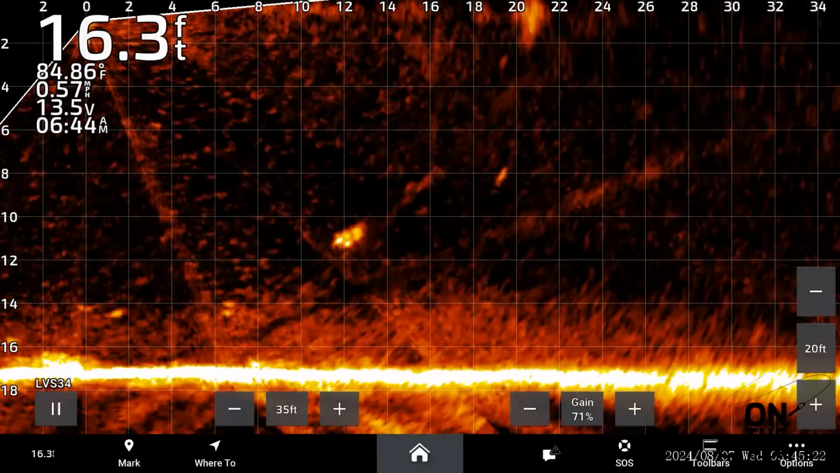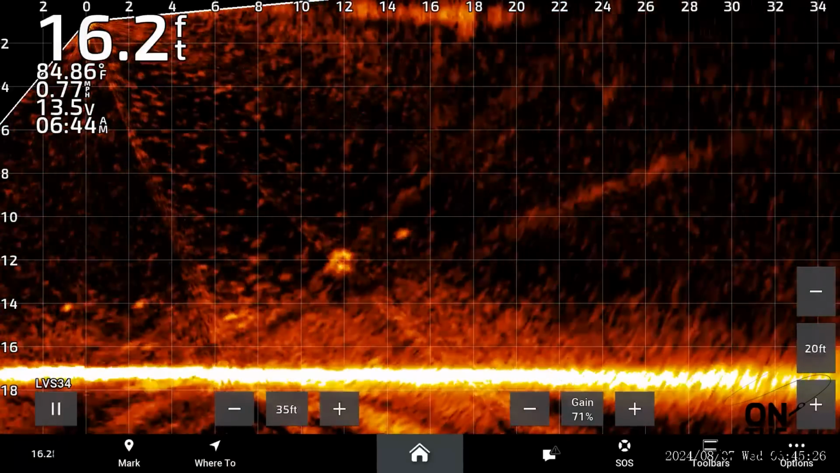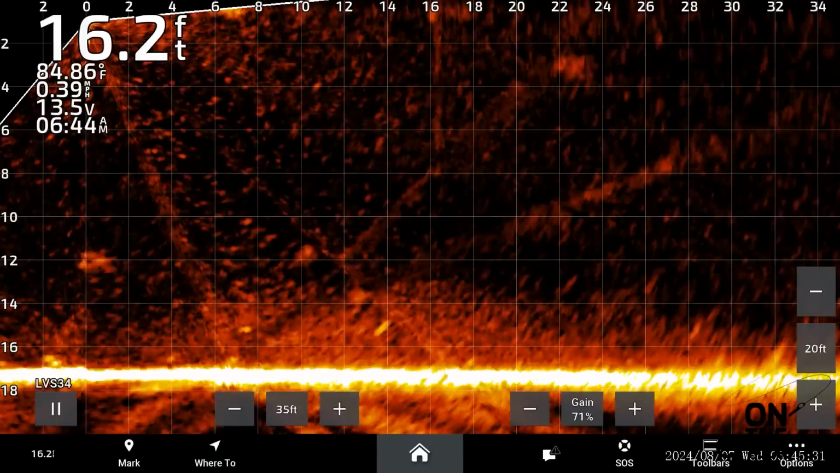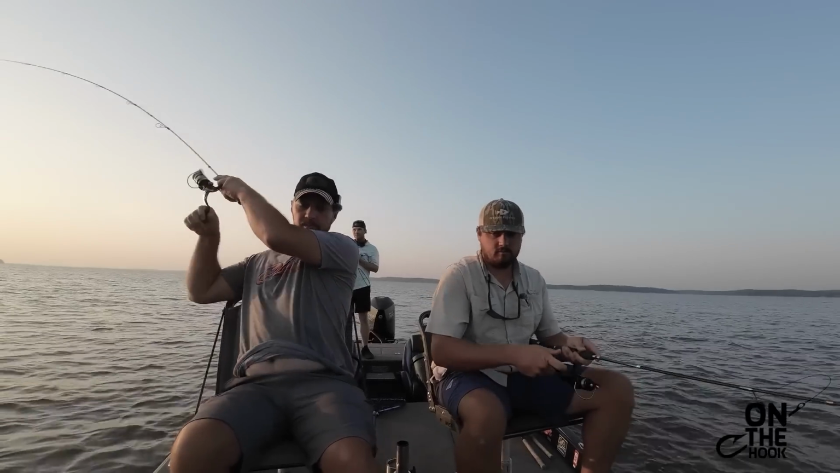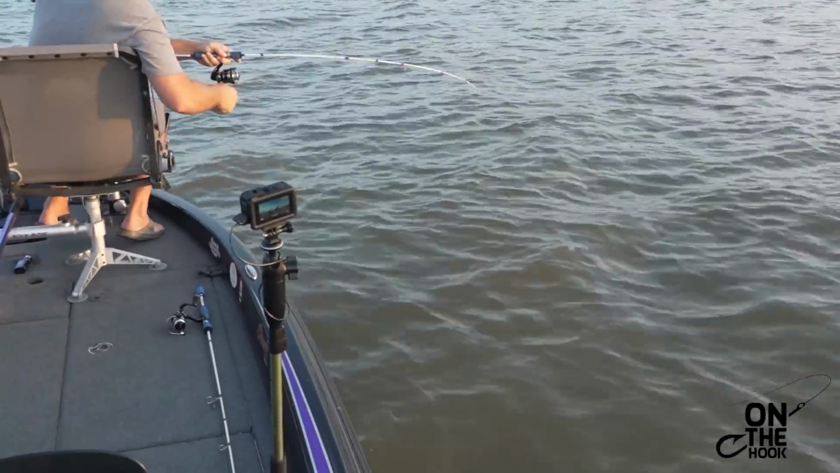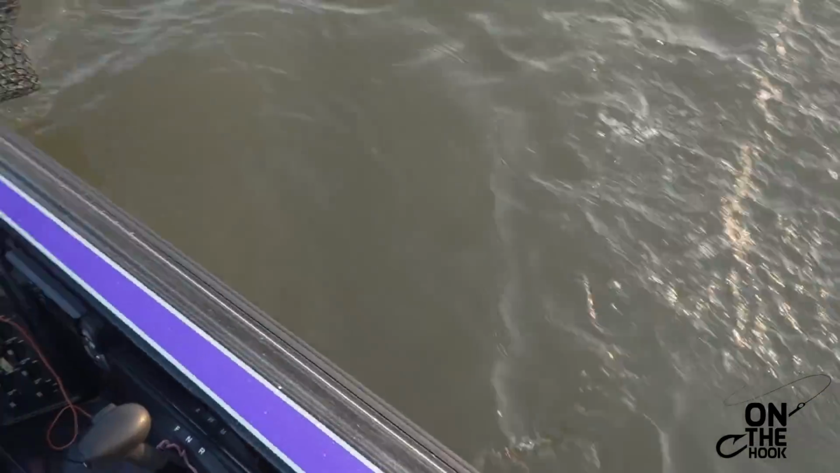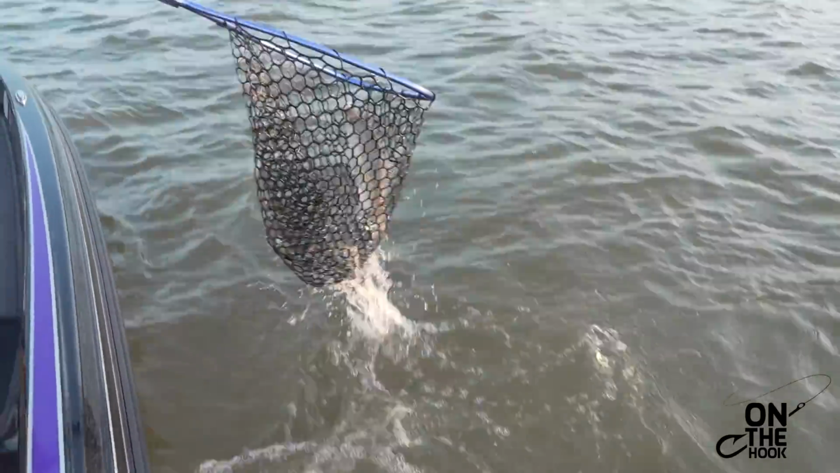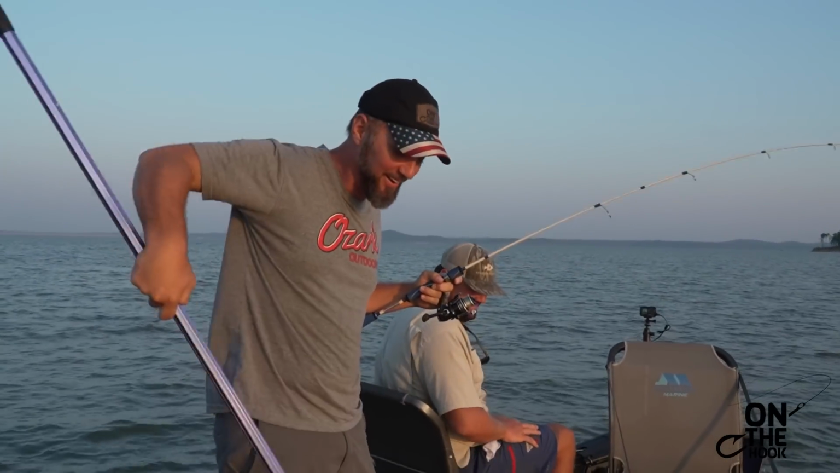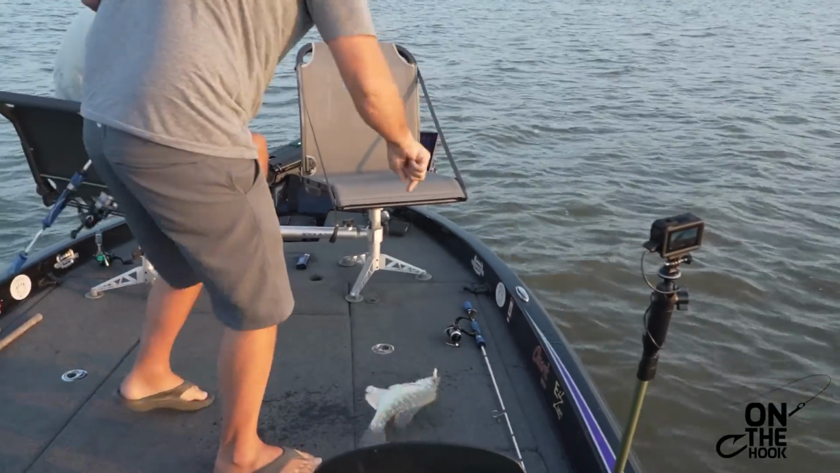Oh, he seen a shad. No, he met up with another one. That's a better fish too. I got one, looks like. You got him. Oh my God, I said I do need a net. Come here, big boy. No, I don't need no net. I'll just bow flip that little old thing. Good Lord.